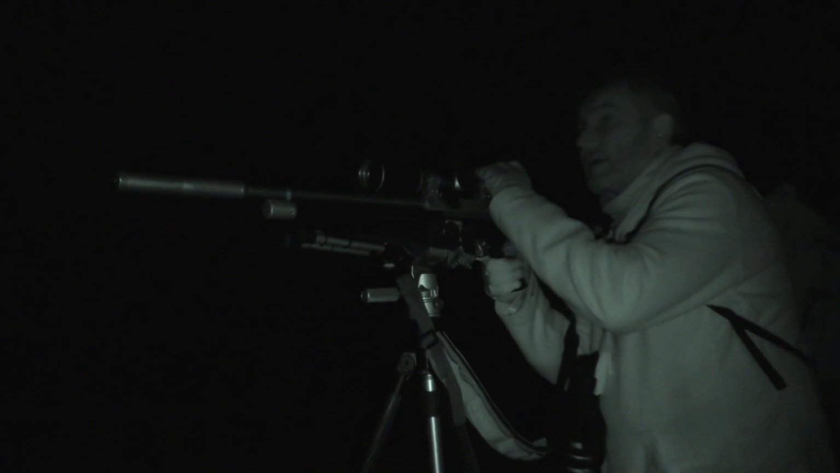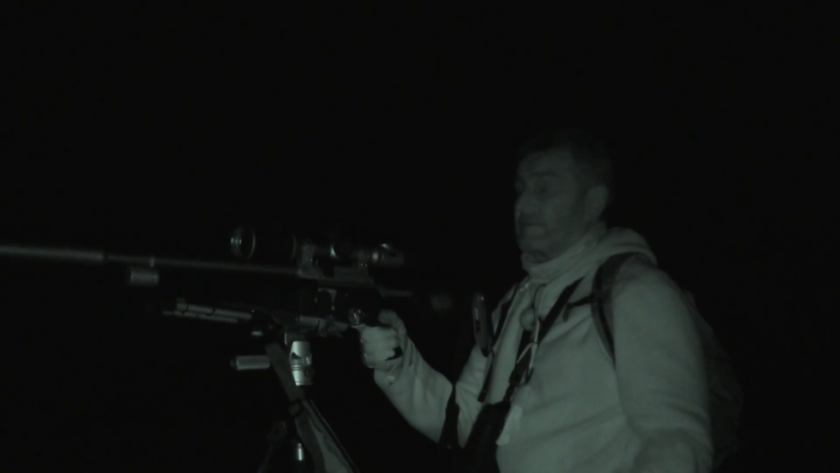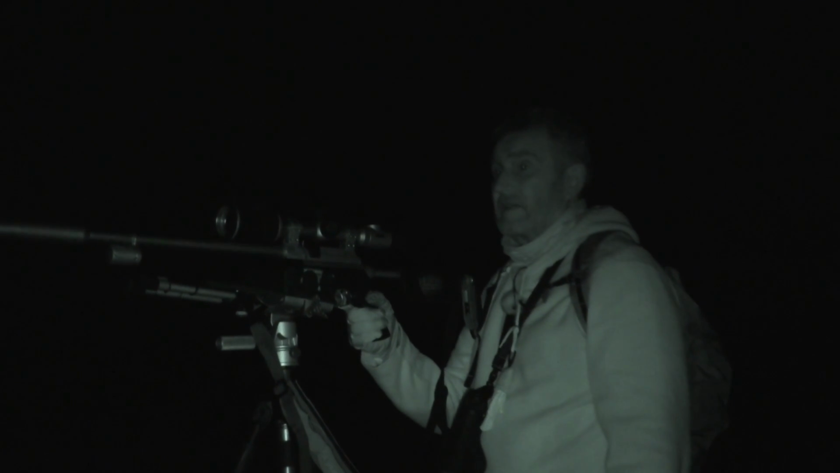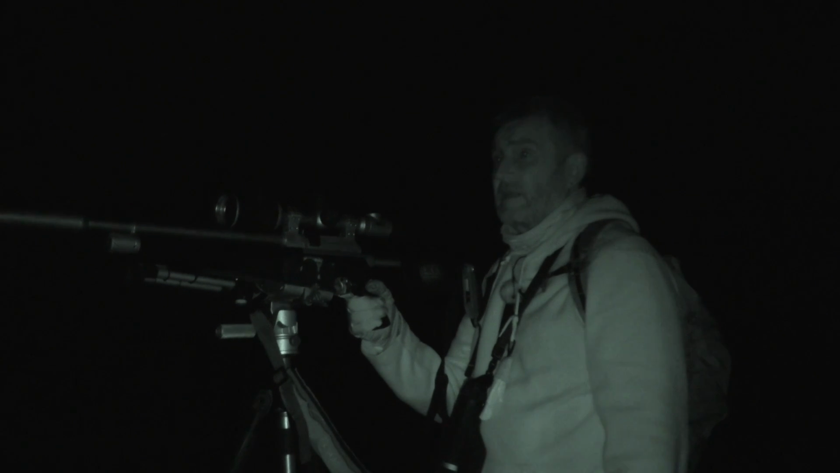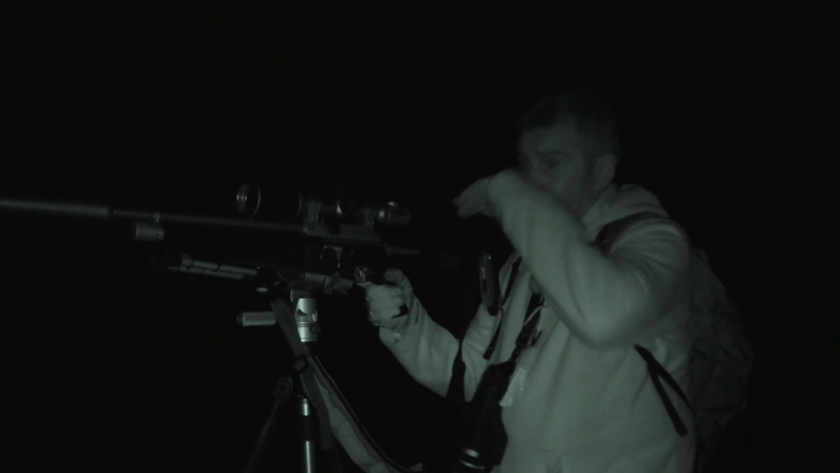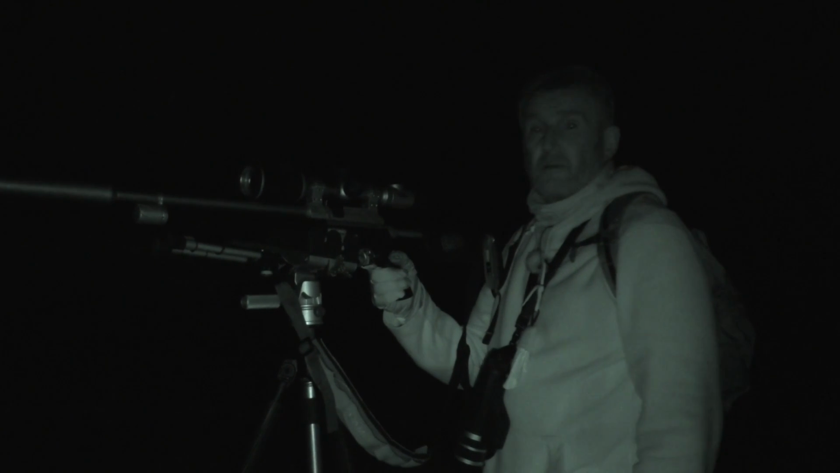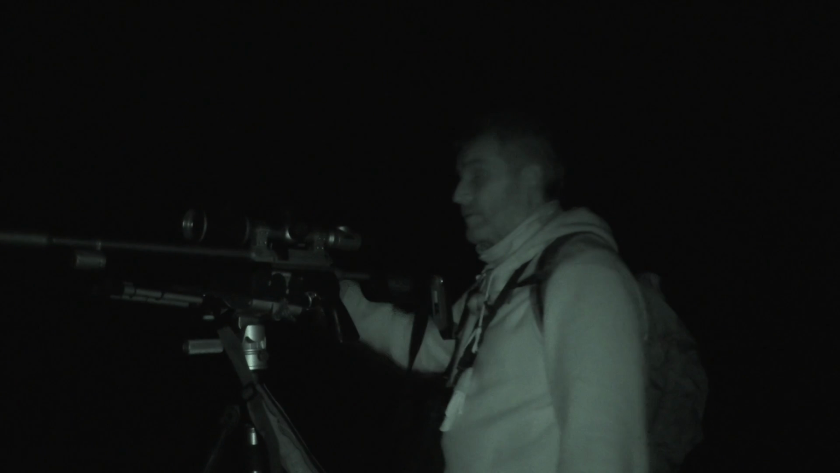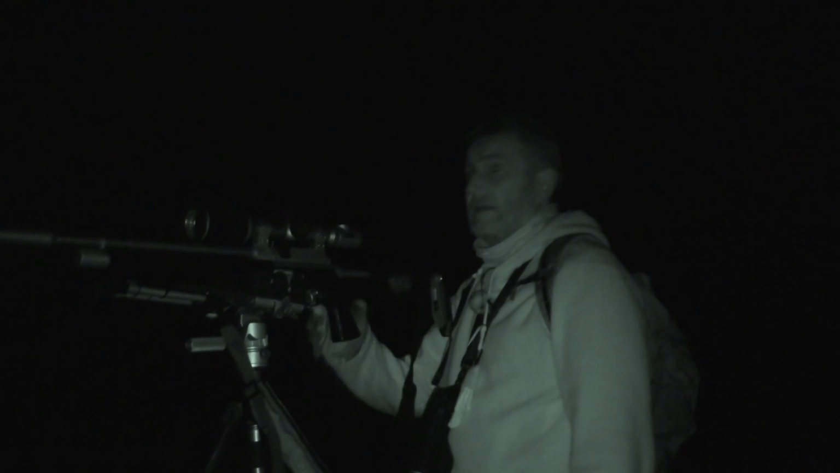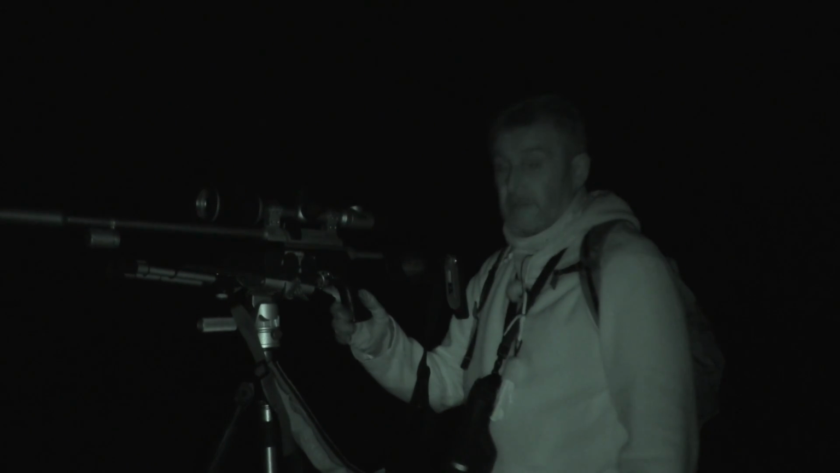Right. I had to shoot through a few bits of branches and gorse and stuff, and it's took it clean out. It's rolled onto its back and it's kicking its legs up in the air. It's down. I'm just going to go and try and clamber through the gorse to get this one. This looks like quite easily retrievable compared to the one we had to leave early in the water. So yeah, it's another myxi here, I reckon.